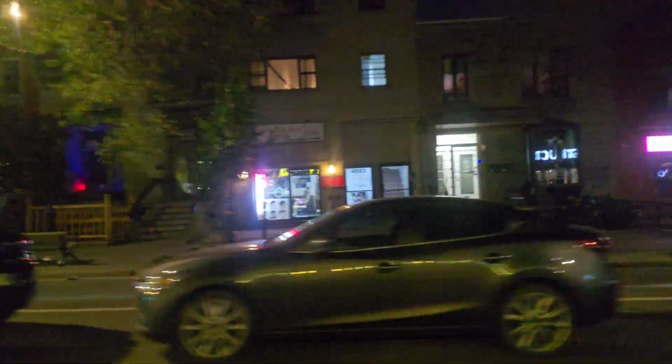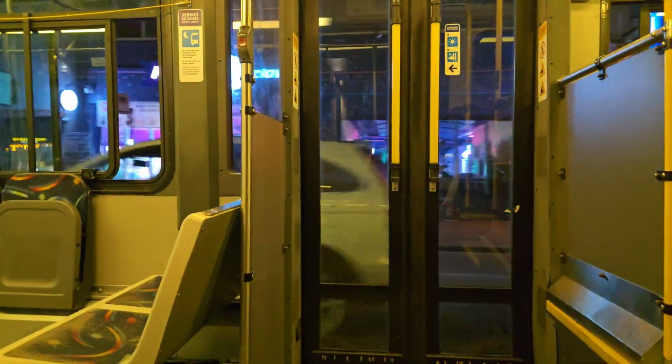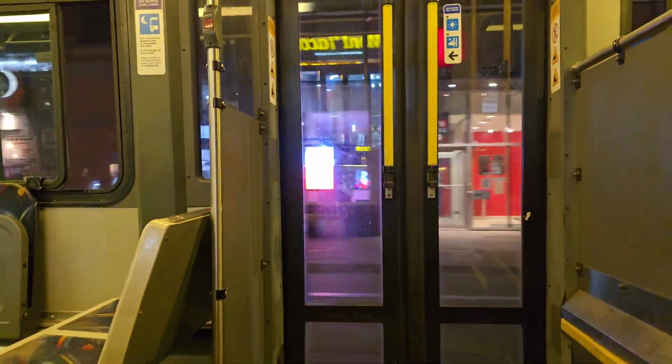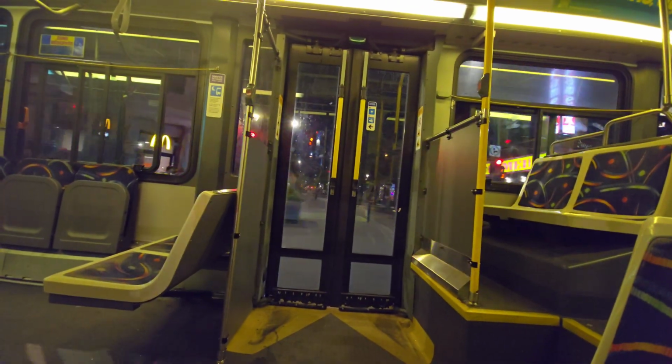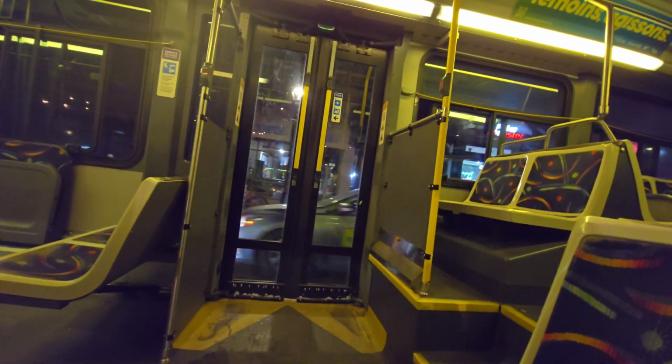So we're now in the Plateau Montreal region. All these bus stops are getting remade, upgraded, updated, with a new look.